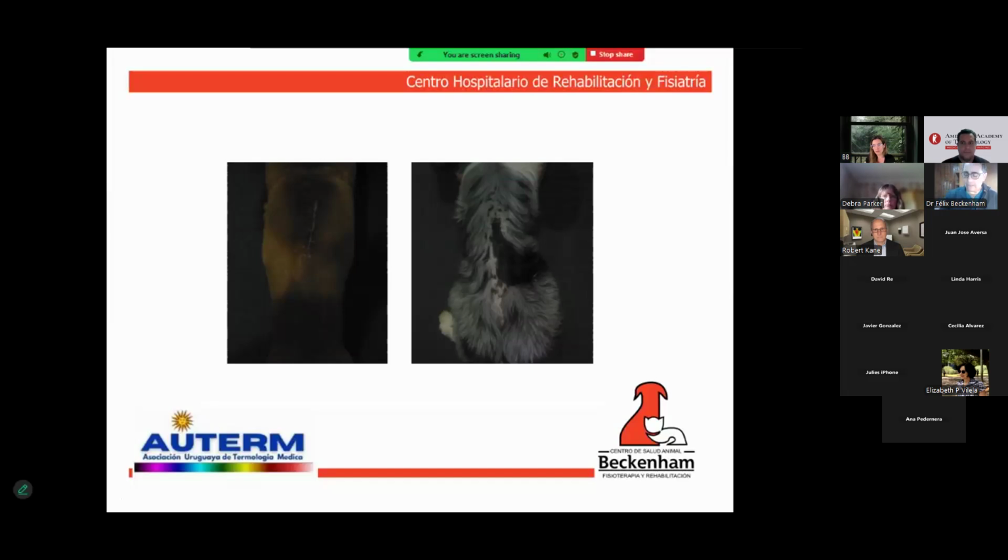The next slide shows how, thanks to thermography, we can select a treatment in orthobiophysiatry. This is my specialty. Letter B shows temperature difference and strong colors in the lumbar region of this dog, which have a positive correlation as this patient has a condition called lumbosacral instability.